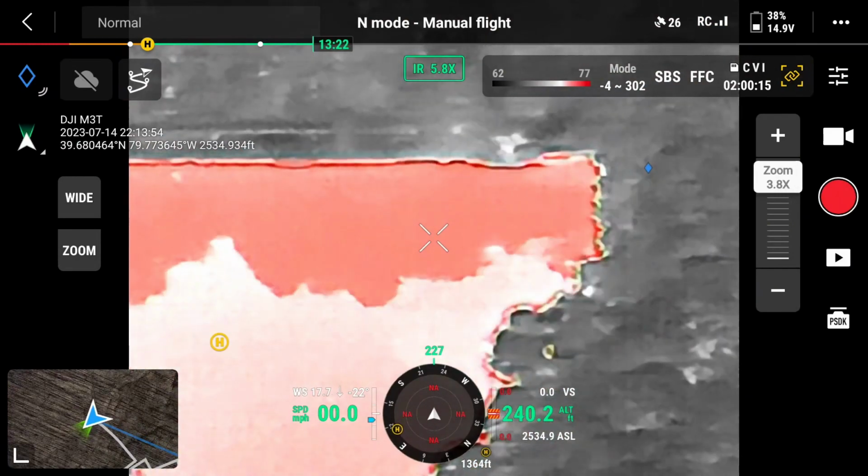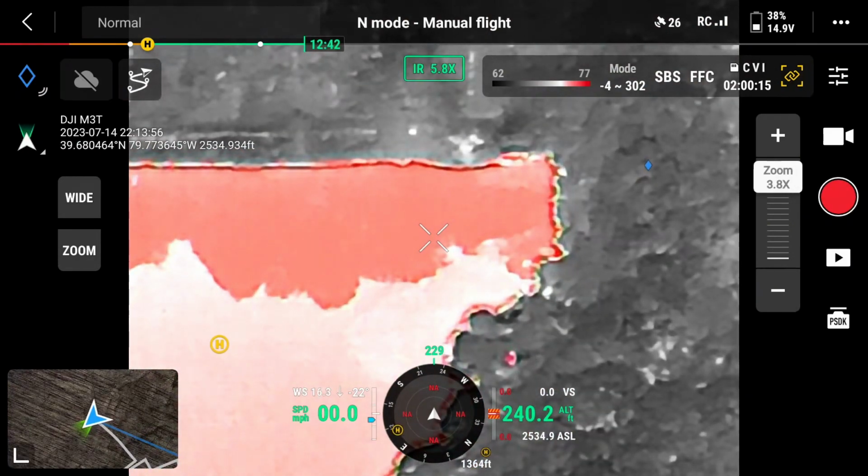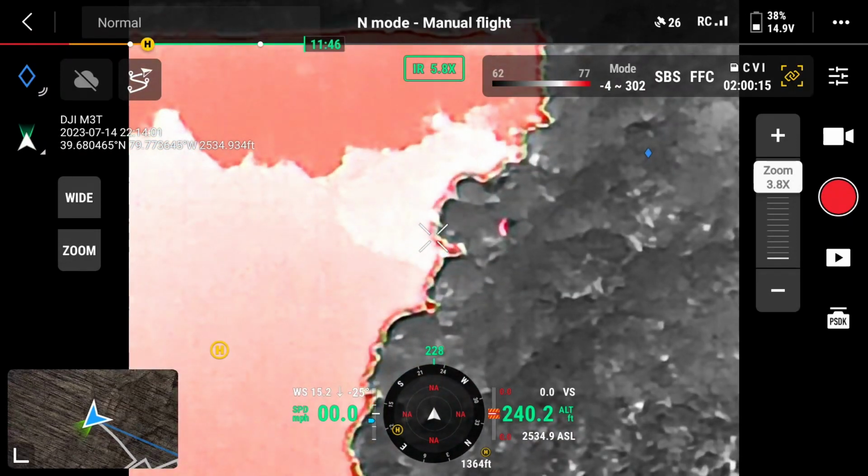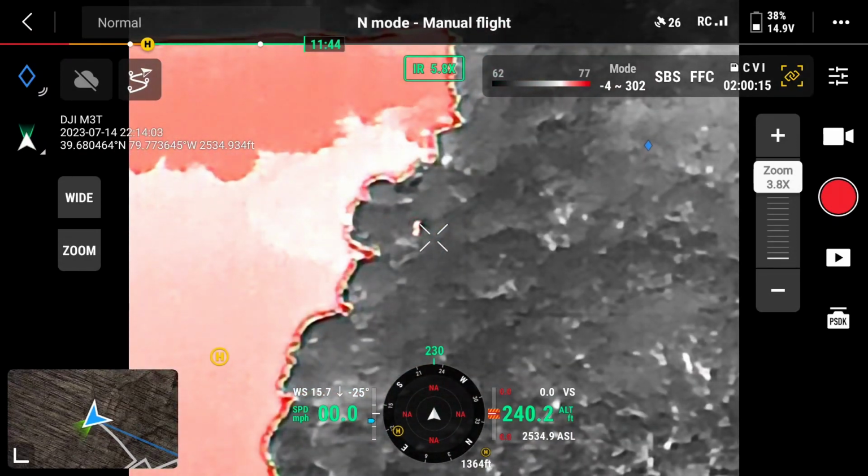We had tried to watch when they crossed the dam, but missed them, but picked them up again as they're coming back on the right side of the lake.